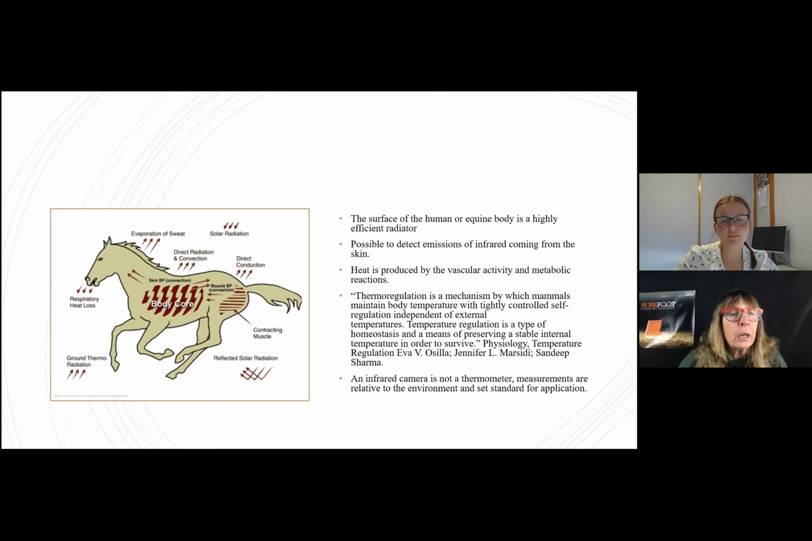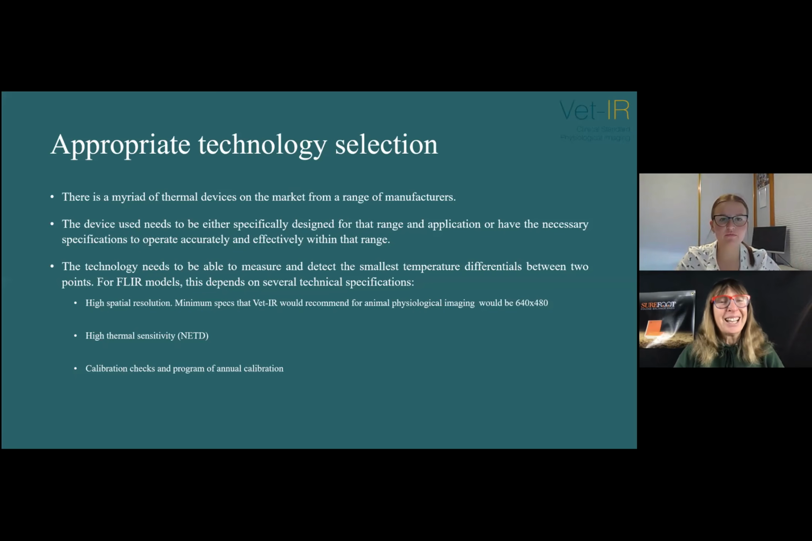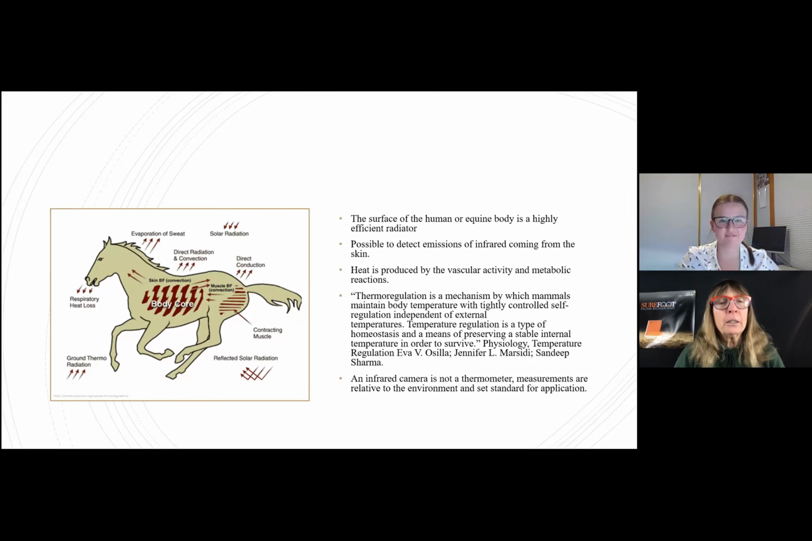So what have you got? Obviously respiratory. Oops, let me go back. Look at some of the things you had on that picture: conduction, convection.